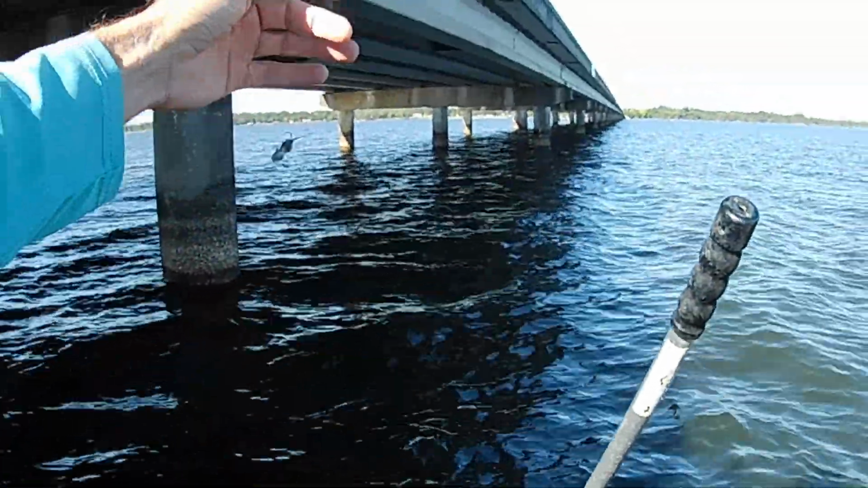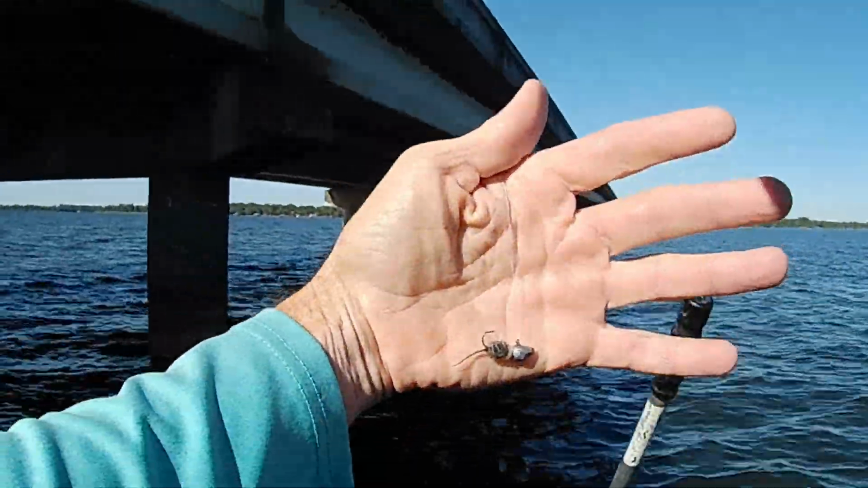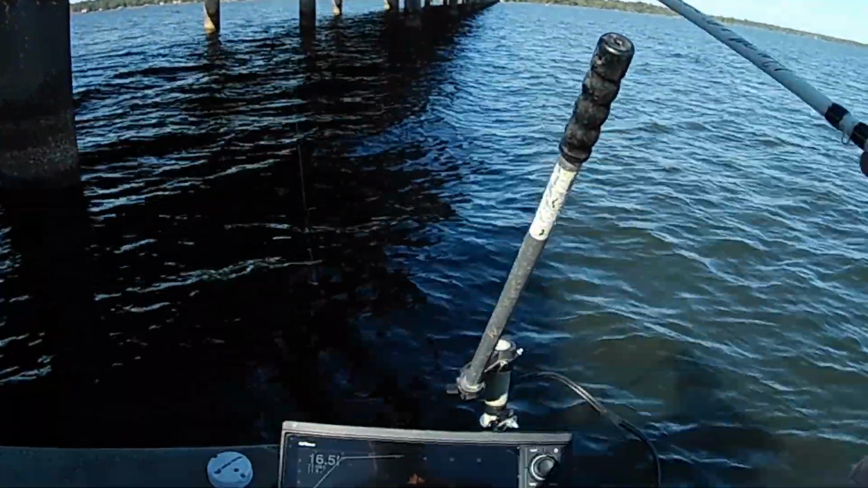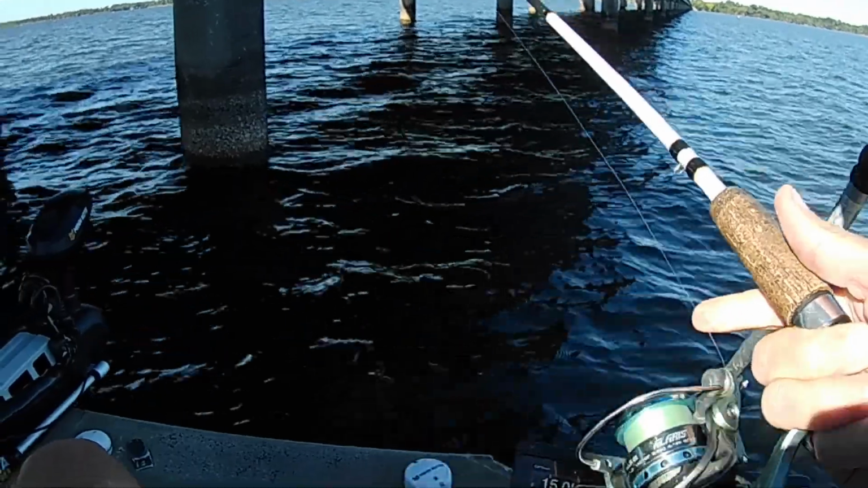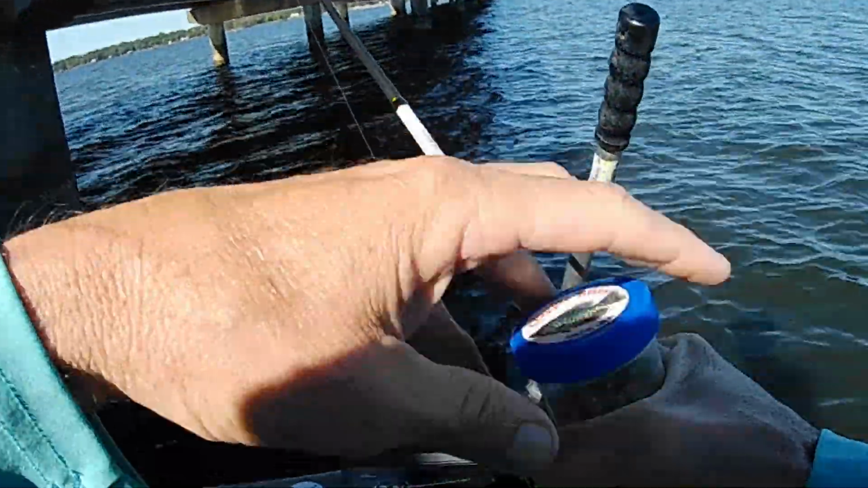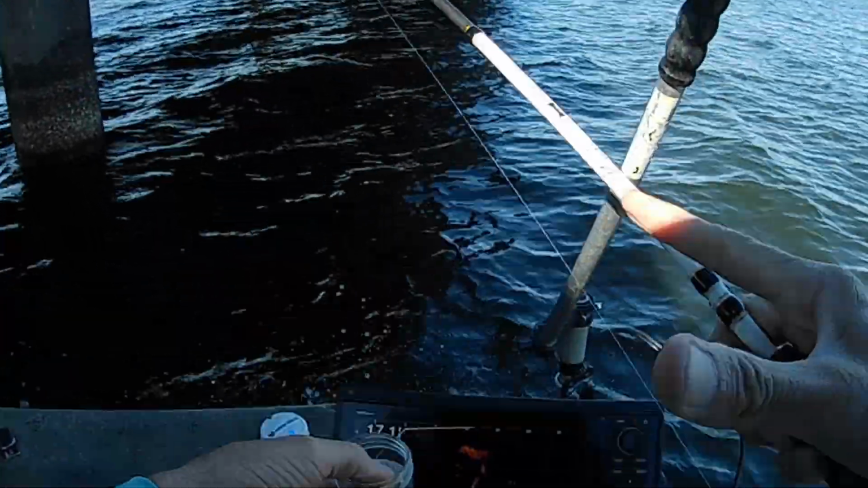We're going to start out using this little hair jig right here. Because it's on there, I guess I'll put one of these little nipples on there.